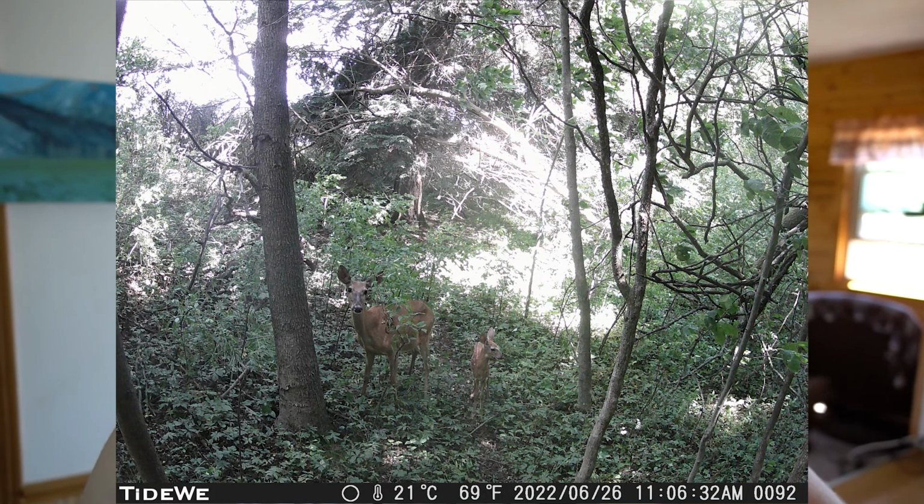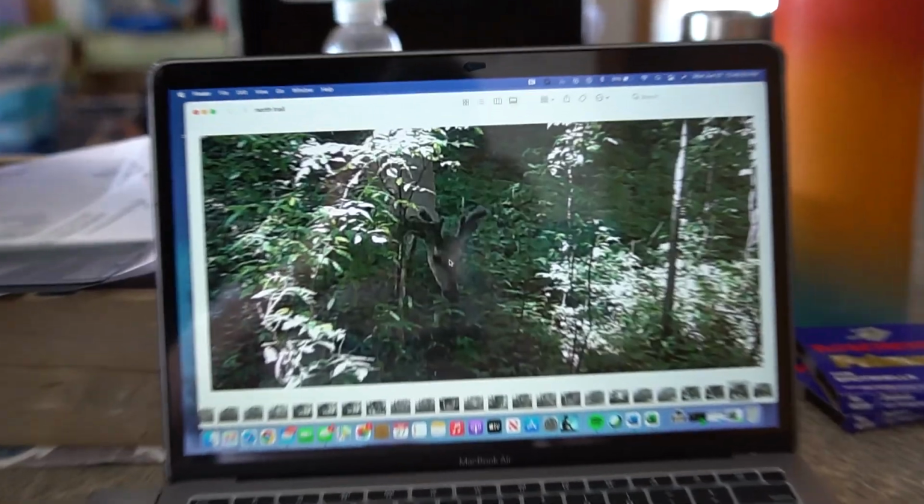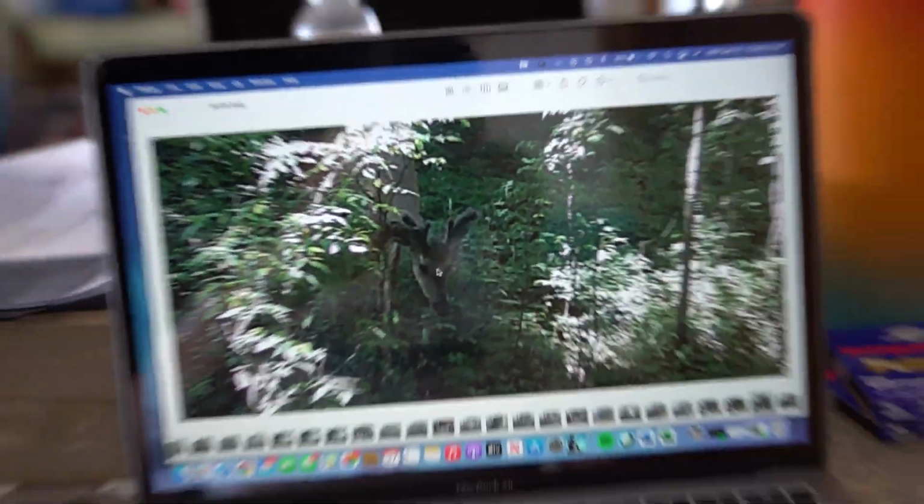But there's definitely some buck traffic going on throughout this property, which is great to see. So there's a game winner. Kind of scrolling through this north trail camera a little bit more.